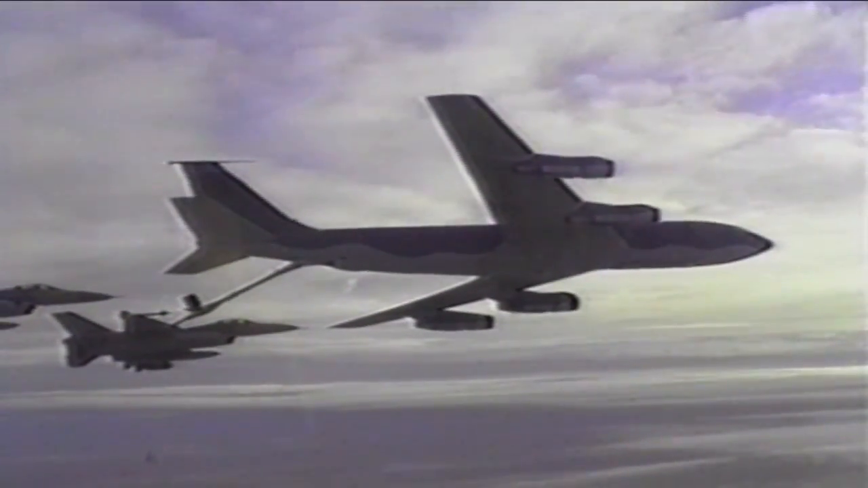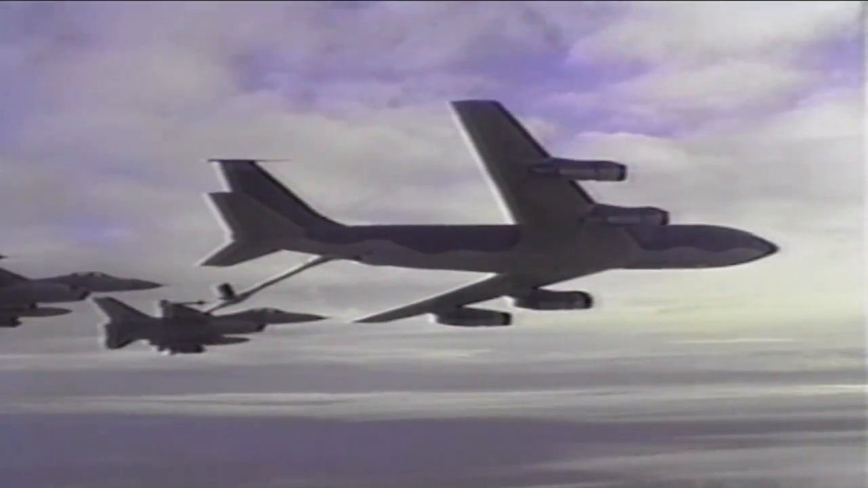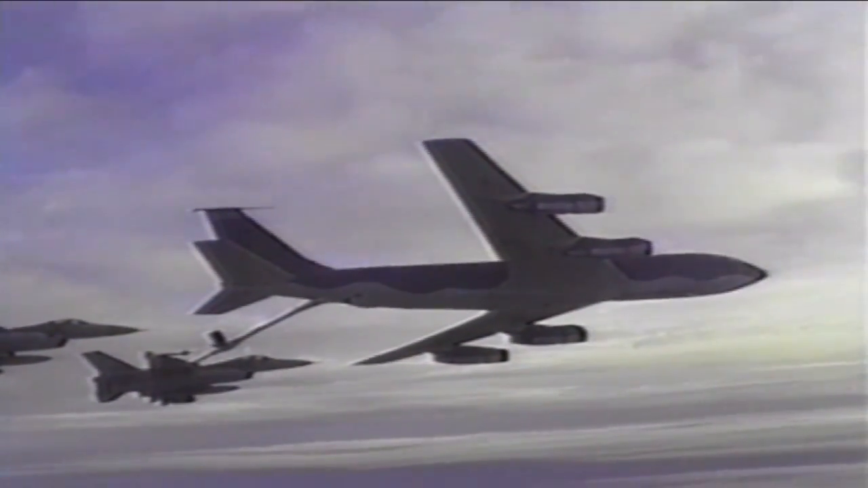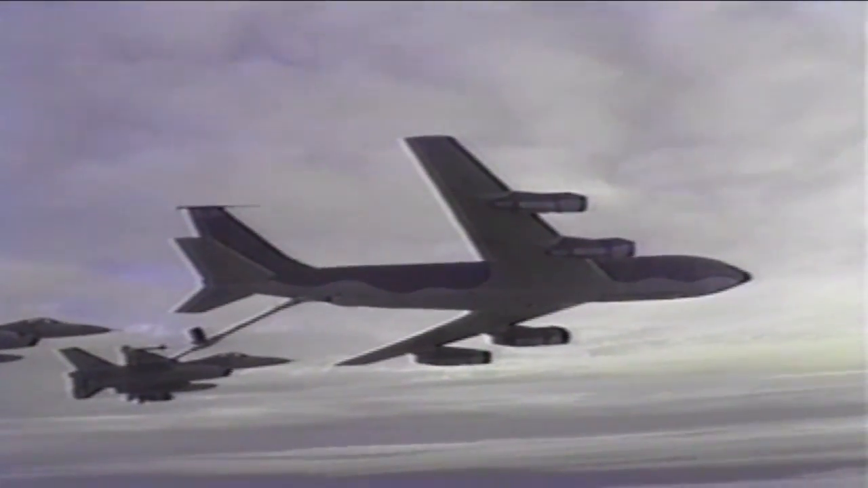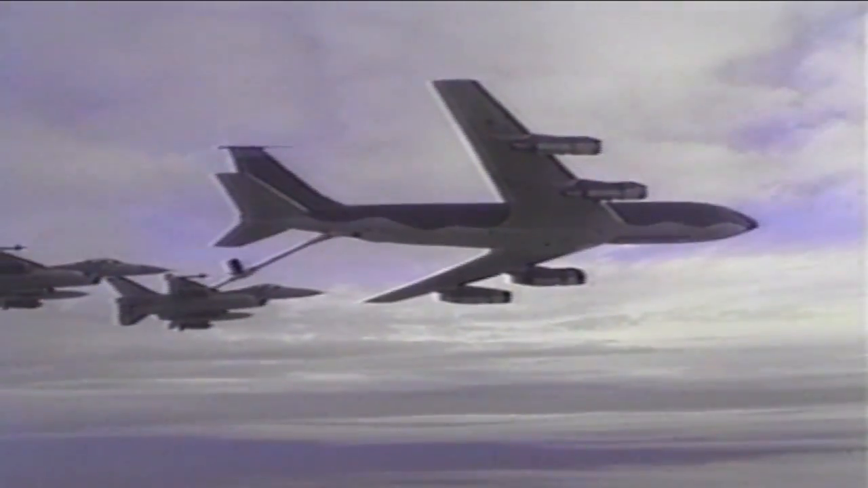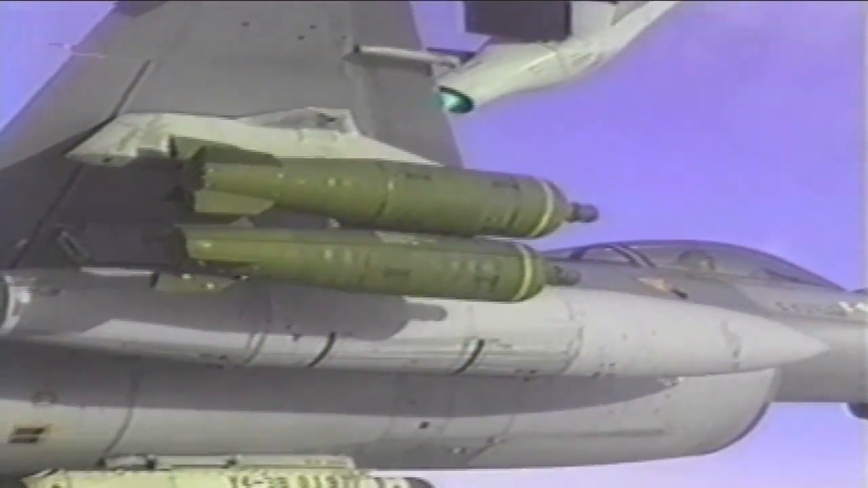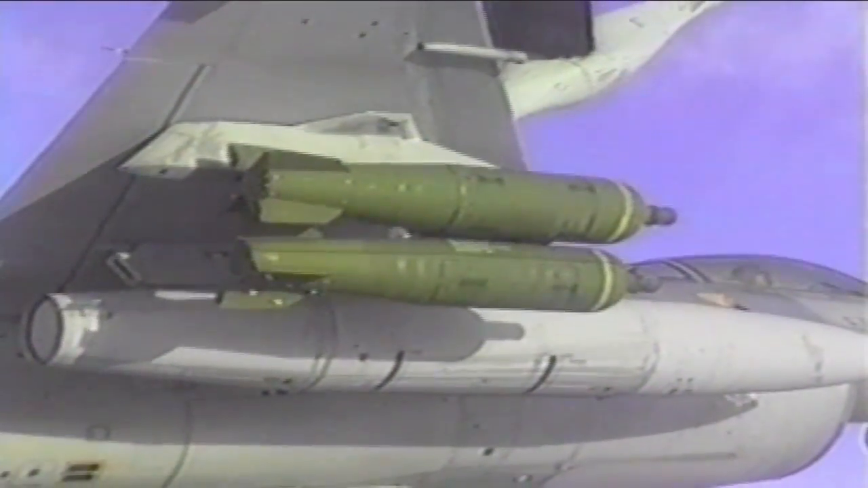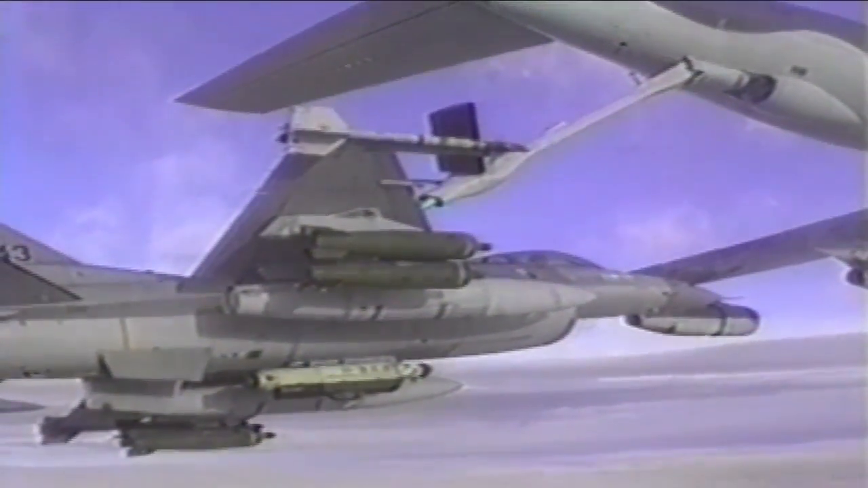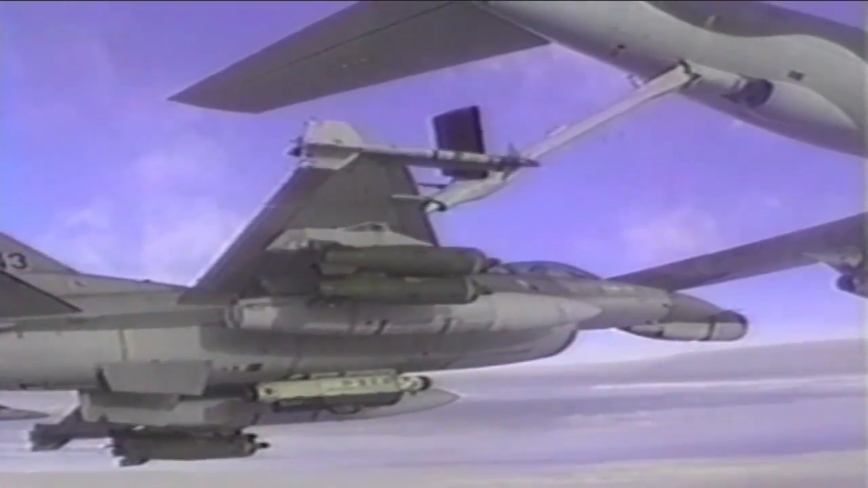And lastly, be advised that Guppy 03, the number 2 tanker, has a setter flight with him at this time. Setter last uniform.